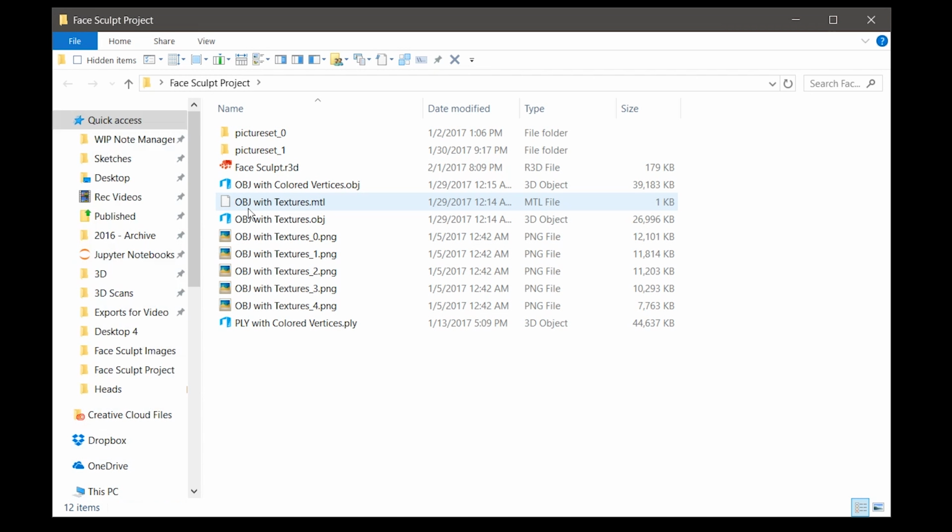You can export them anywhere, it doesn't matter. So you can see the object with textures. It produced this MTL file that's related to the textures, and it produced all the textures. But if you tried to import it anywhere, it would fail. And then this object with colored vertices, it didn't produce any of that. And the PLY, the color information is just inside the file, so it doesn't produce anything else.